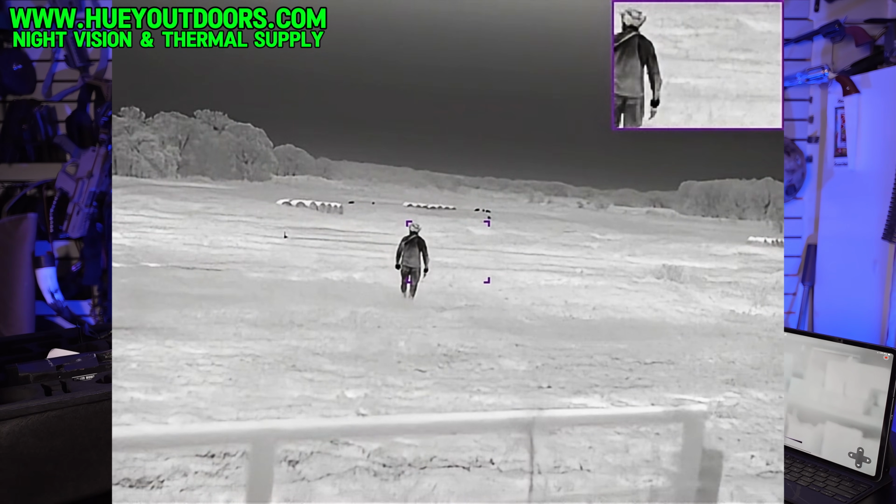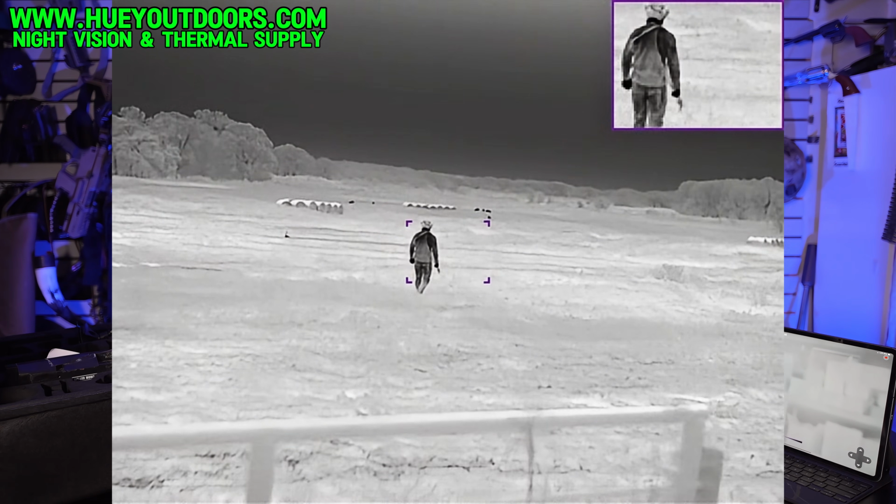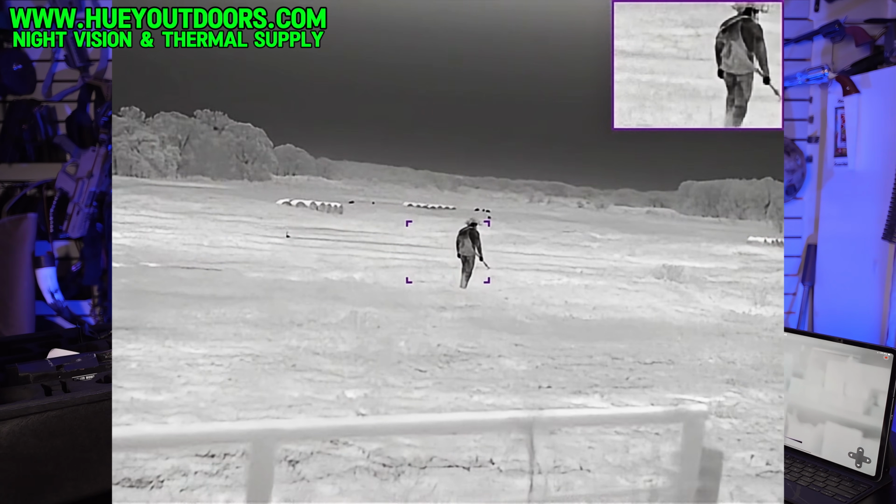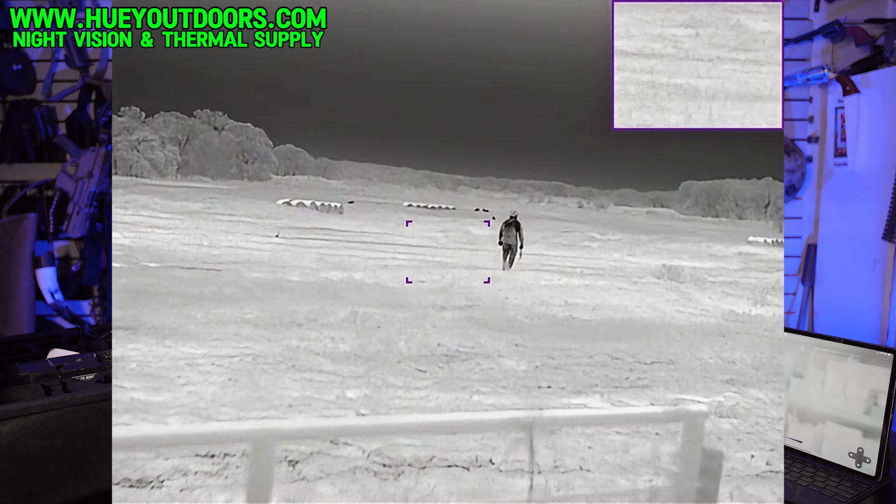I would invest in this especially if you hunt out of a vehicle. I would invest in this before I would get a cheaper monocular, and spend the money on this over getting a fancy monocular and not having this any day of the week. In fact, I would invest in this before having a monocular for the way that I hunt.